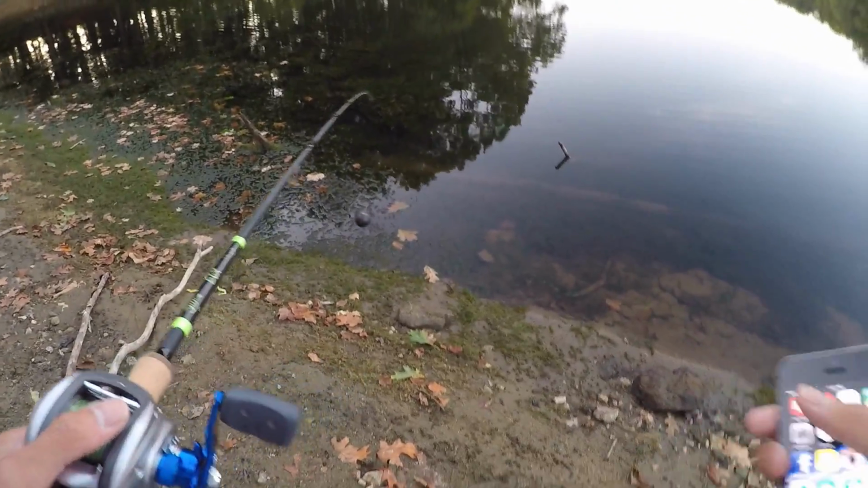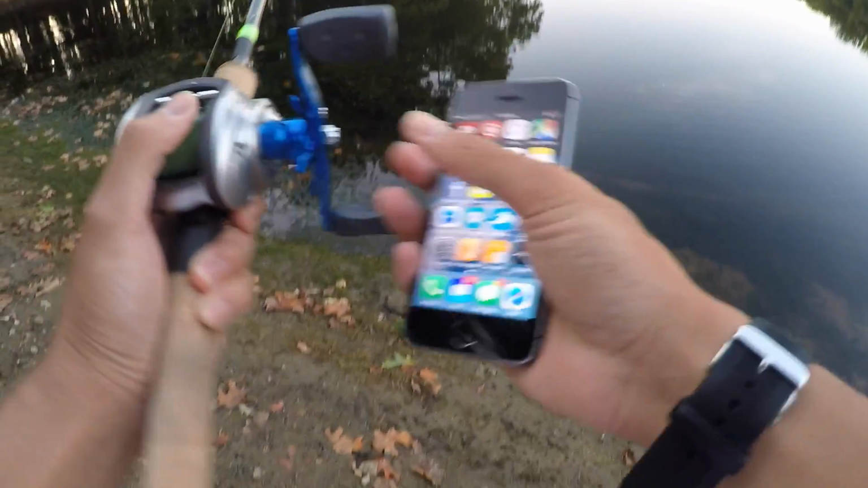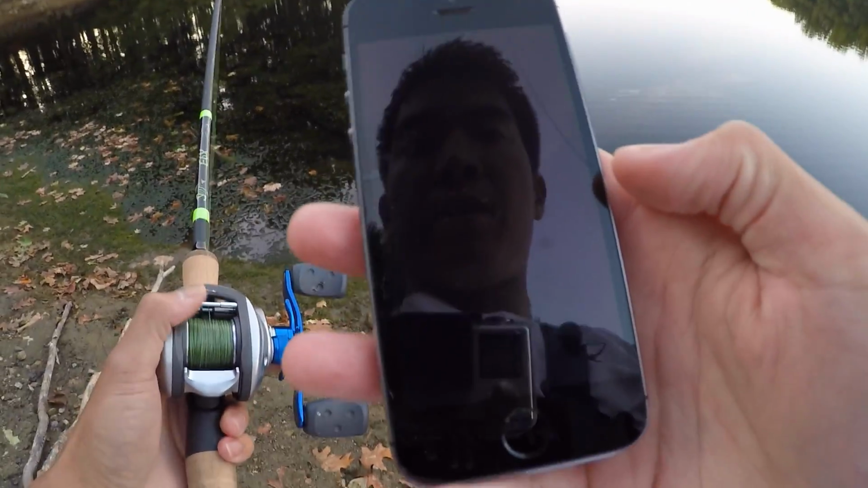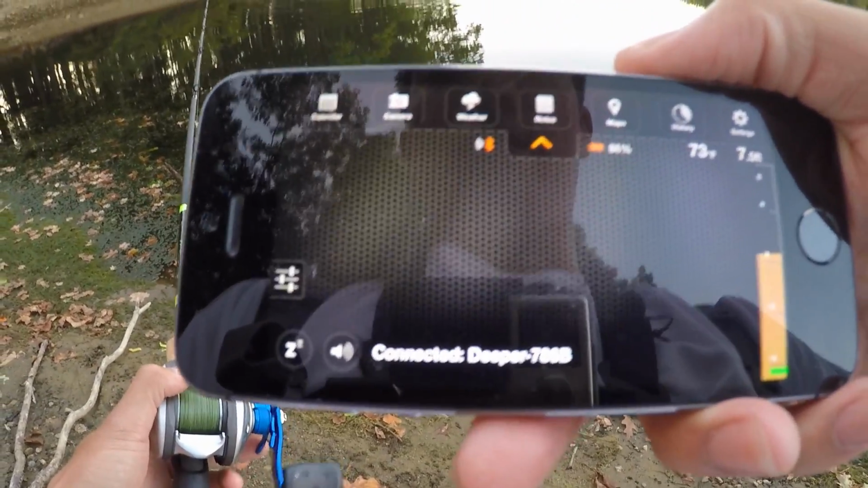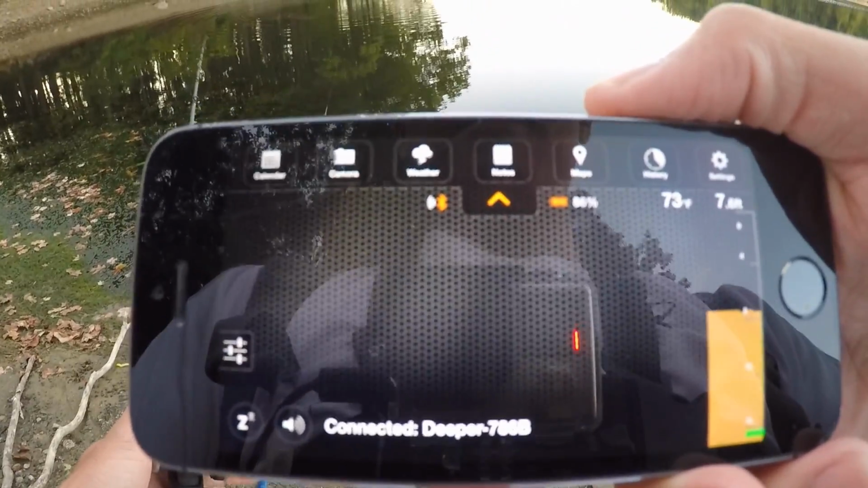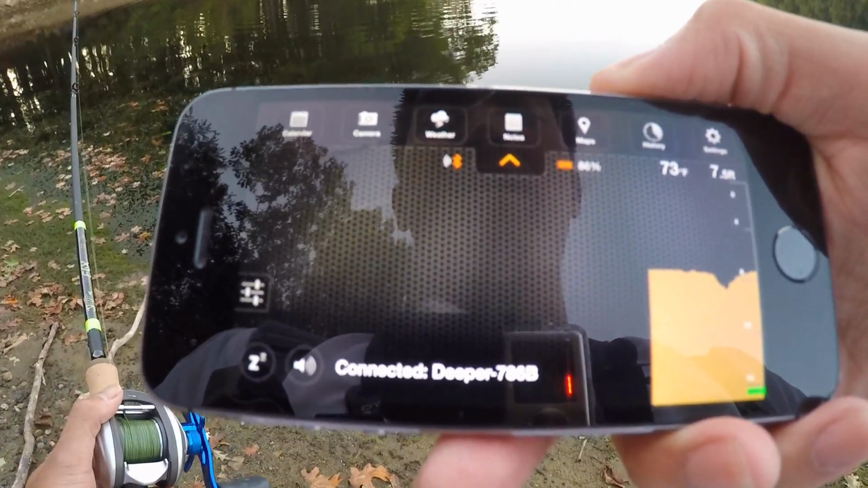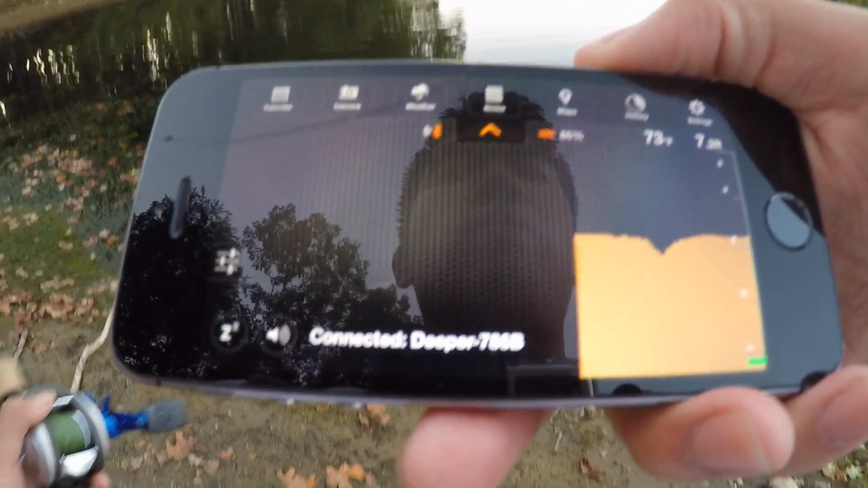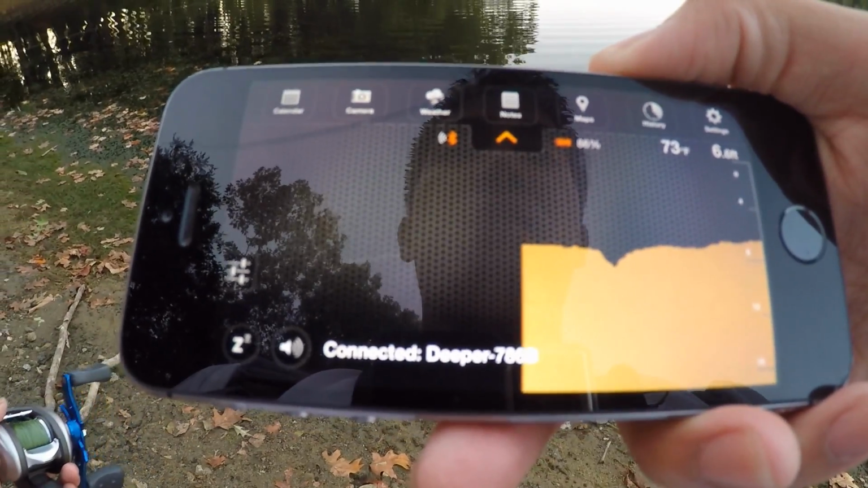If you guys want your Deeper to look like mine when I'm using it, you have to change a couple of the settings. So I'm going to show you the stock settings that the Deeper comes with. Cast it out. It's already connected. So open the app. So here's what it looks like when you first use the device. It's going to be much more basic, and in my opinion, I don't recommend using it like this. It'll still show the depth, and it'll show the temperature, and it'll show fish, and it'll actually have a fish icon show up.